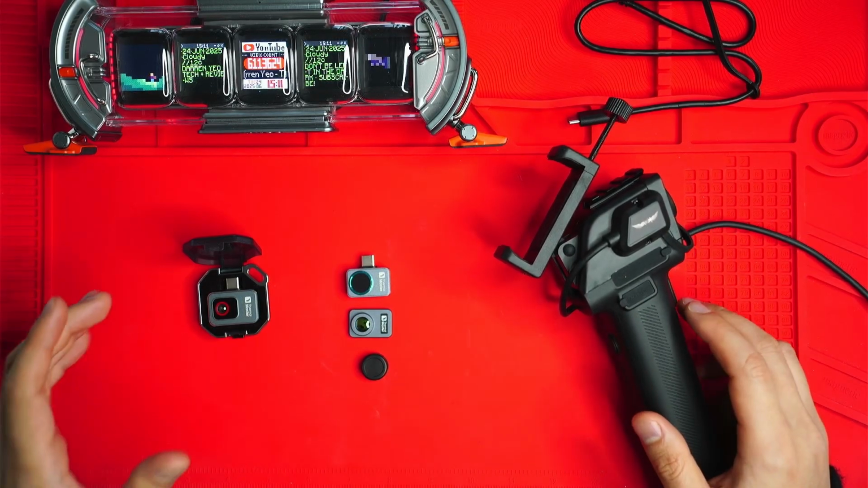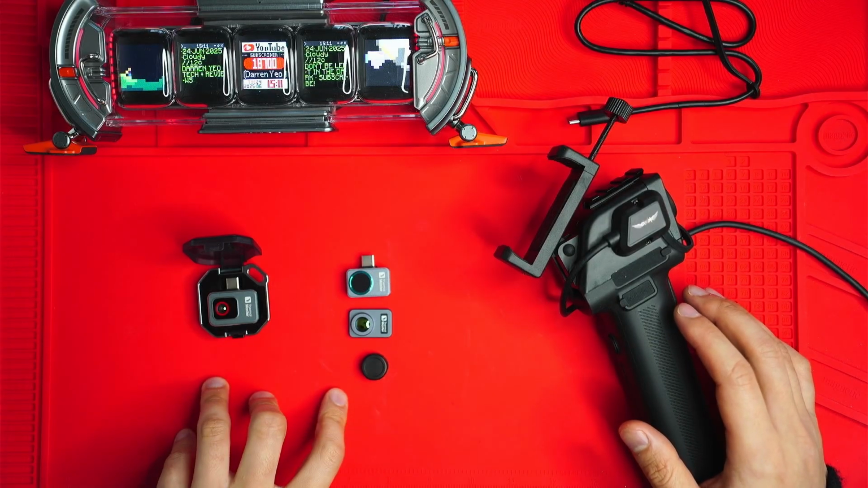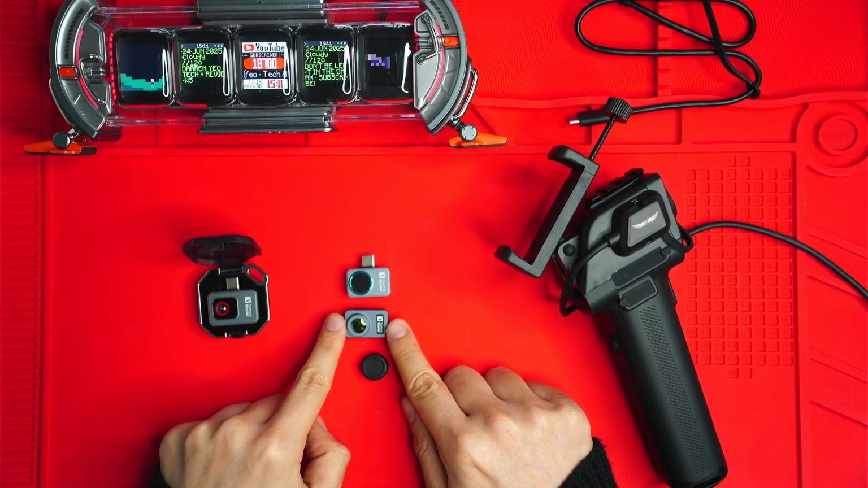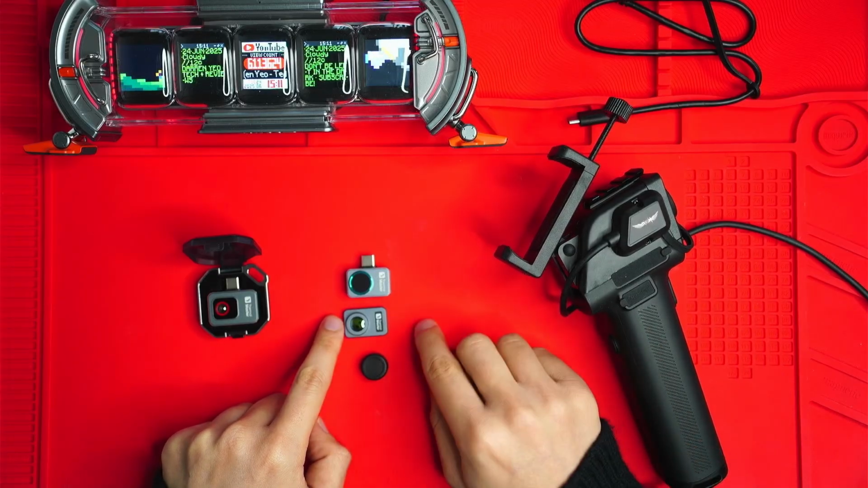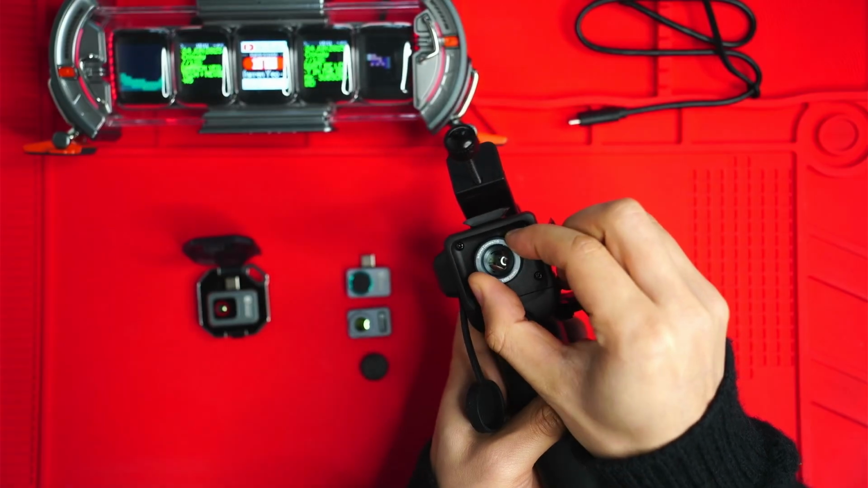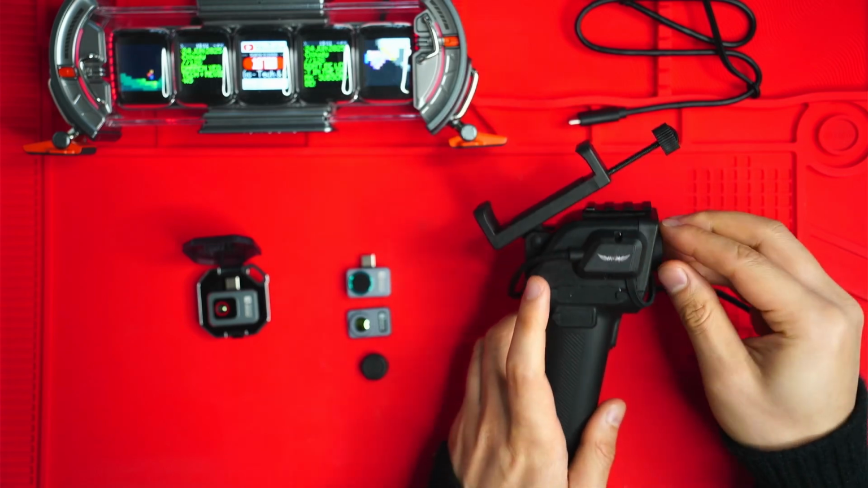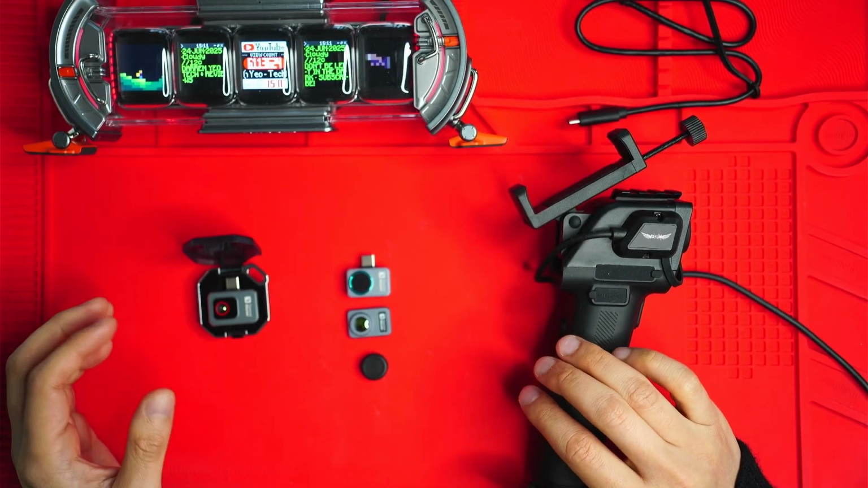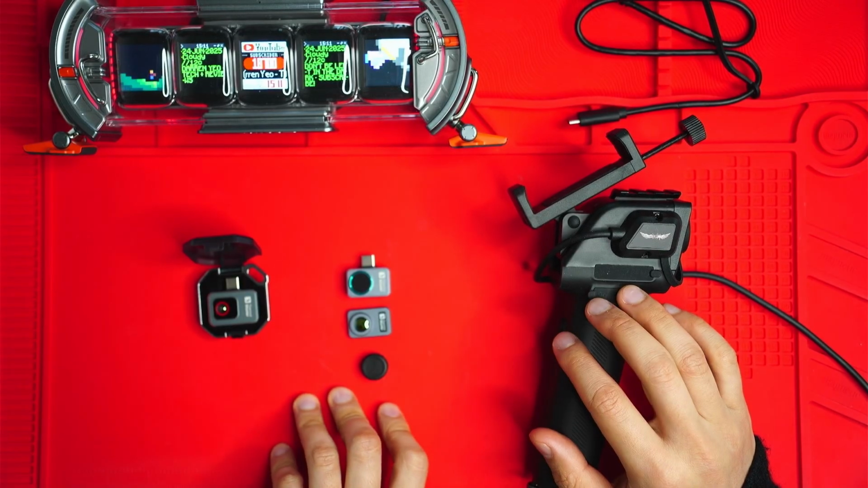Let's talk a bit about focus now. The P2 and the P2 Pro have fixed focus, but the P2 Pro has a macro lens here, which allows for really close-up work, even more so than the X3 that has a manually focusable lens here. You sort of focus that on whatever you want. I think it focuses up to about 20 to 30 centimeters, according to my tests. So the macro lens on the P2 Pro and the manual focus on the X3 make a huge difference for close-up